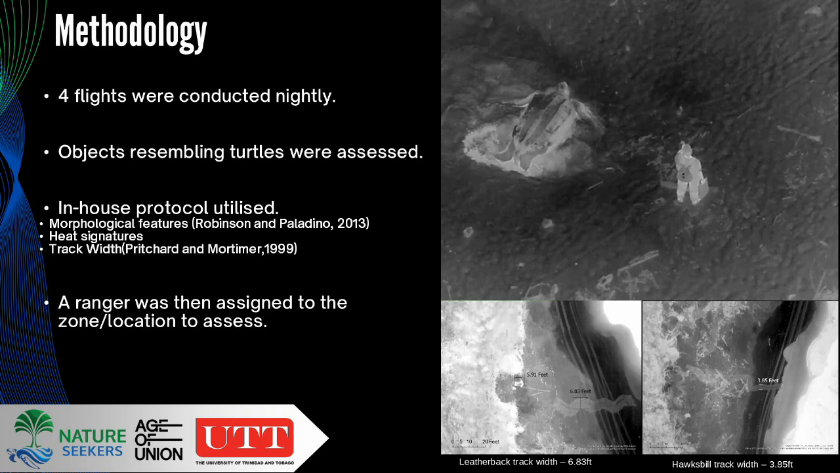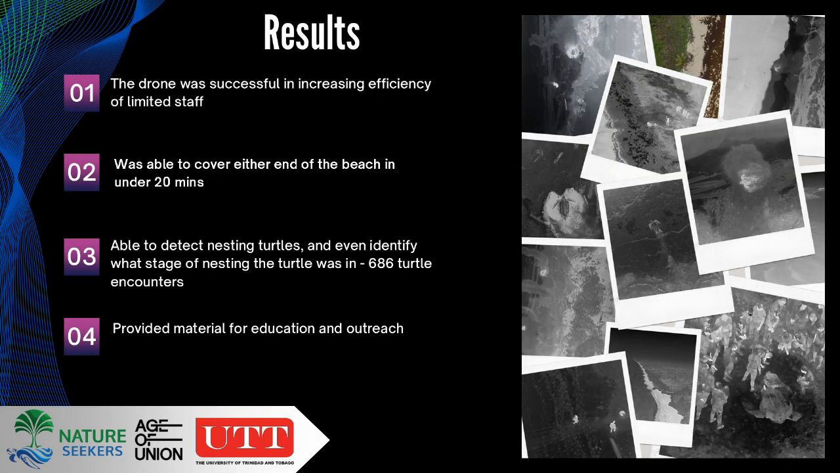Across the period, we were able to count or identify about 686 leatherbacks from videos and counts from all of the collection that we put together.